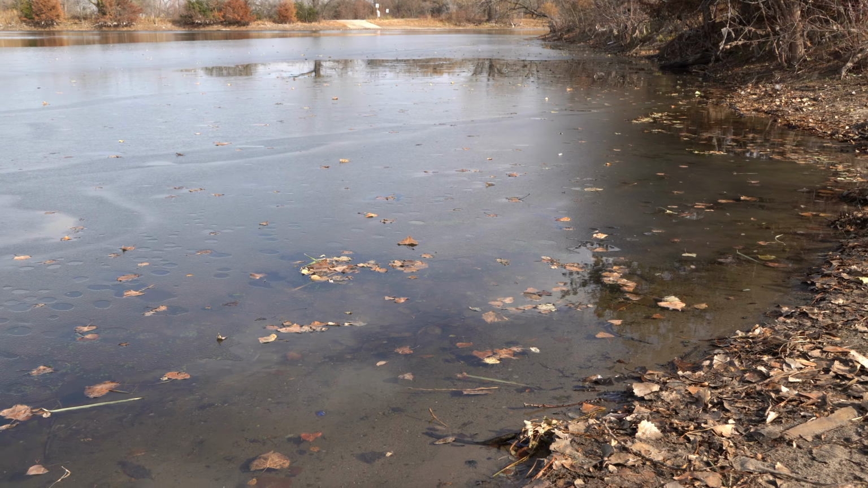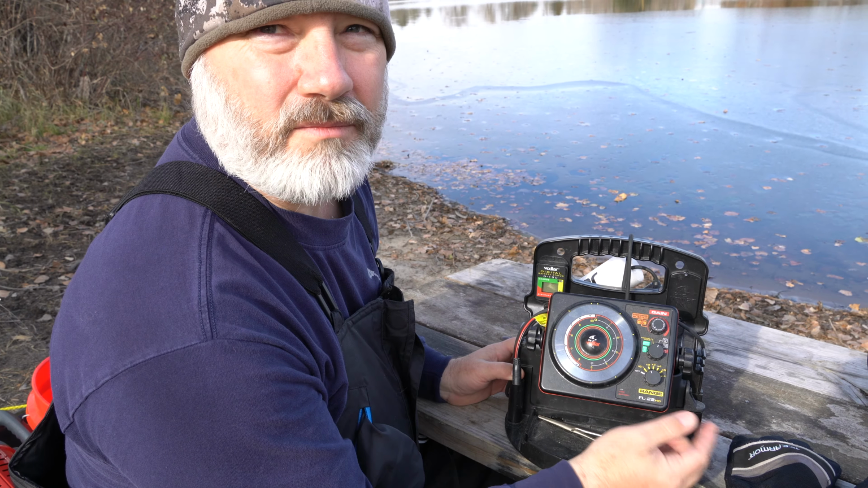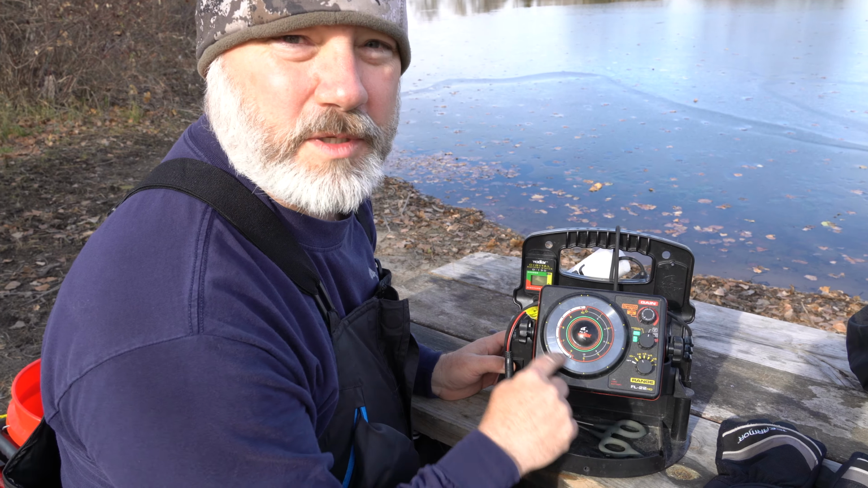So this is my vexillar. I kind of want to talk to you about what those marks on your vexillar mean. This determines your range. So if I'm in a certain depth of water, I want to be able to adjust that to the depth. If I'm in 15, I need to be deeper than 12 or I won't see it. So I'll go up to the ×2 gives me 20-foot scale.